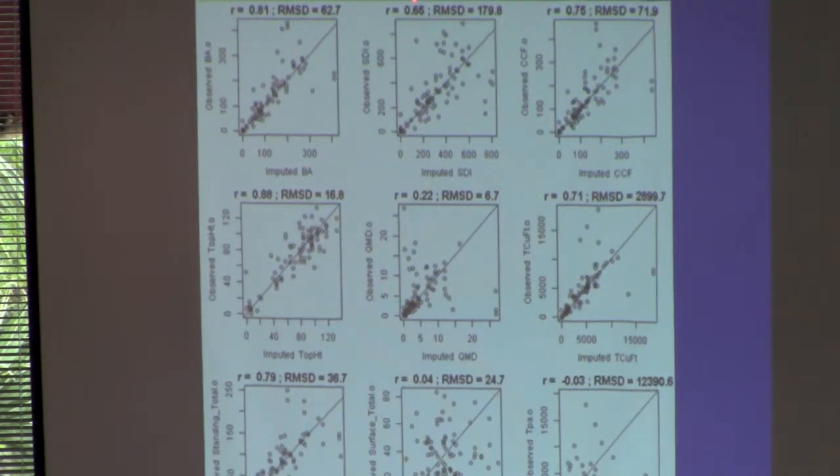So some things you can predict well with LiDAR. Basal area. This is the correlation between predicted and observed, 0.81. And RMSD. It's very similar to RMSE, but with imputation, because you're actually assigning measured values from some plot in your pool of data to unmeasured locations, we call it a root mean square difference instead of a root mean square error, because it's the difference between two measured values, two observations, rather than the difference between your prediction and the observed value.